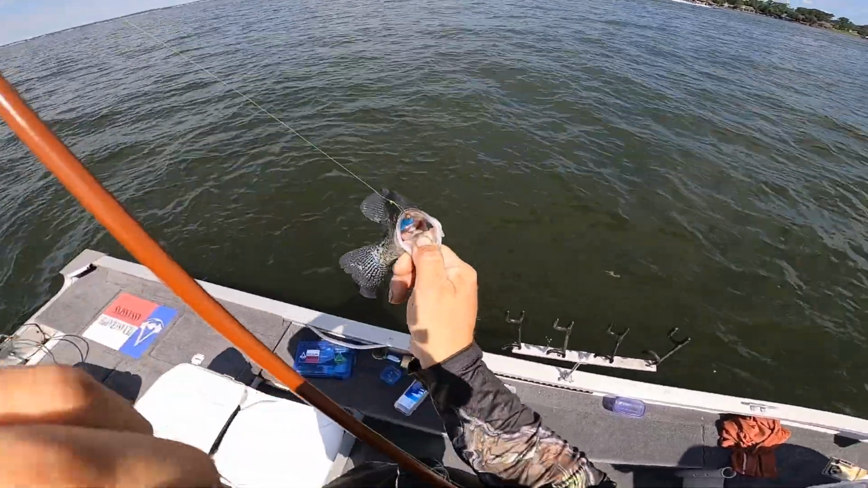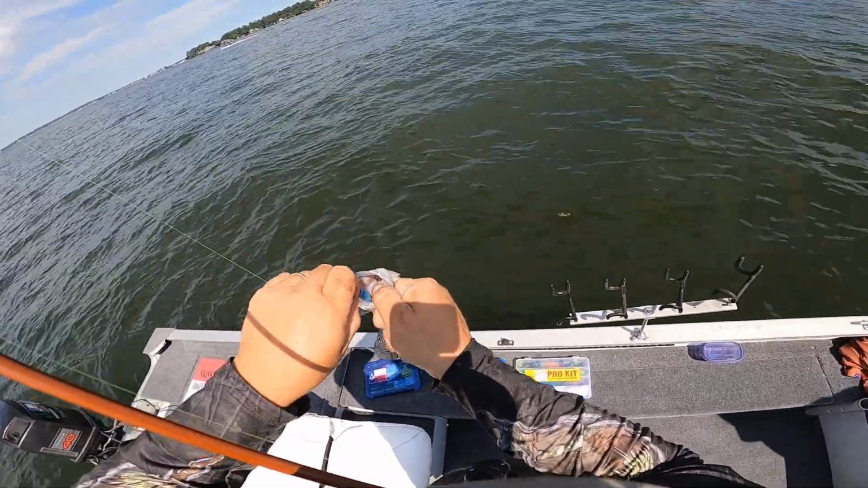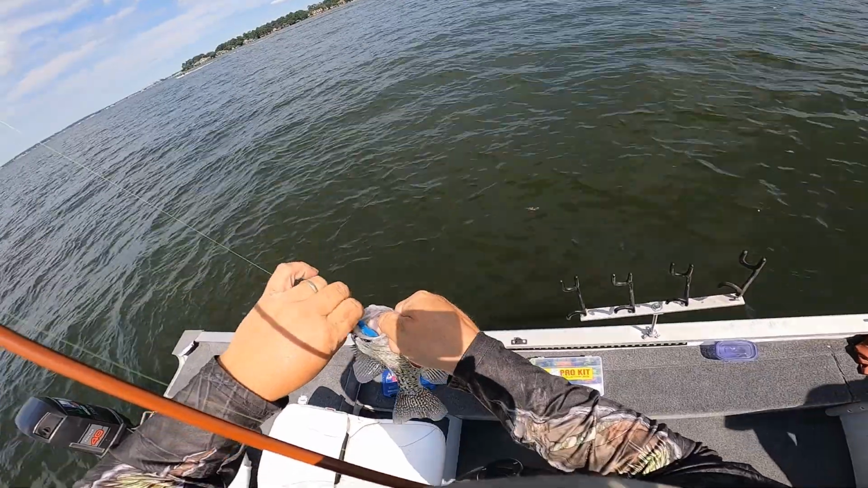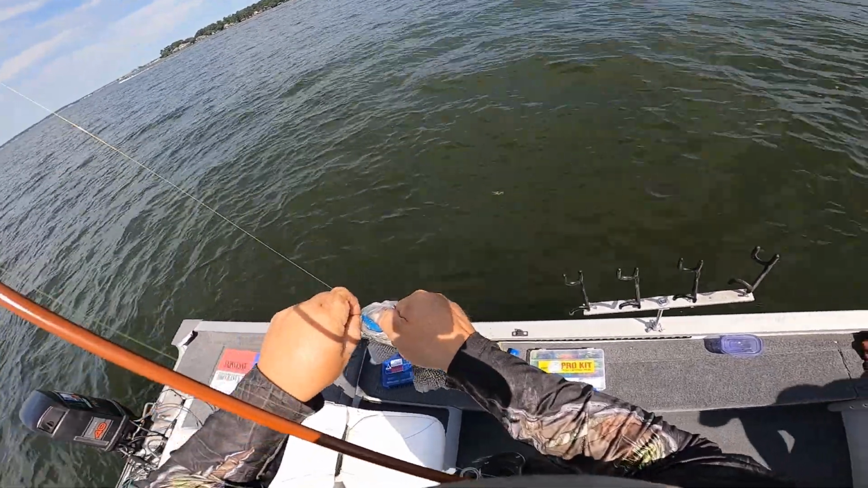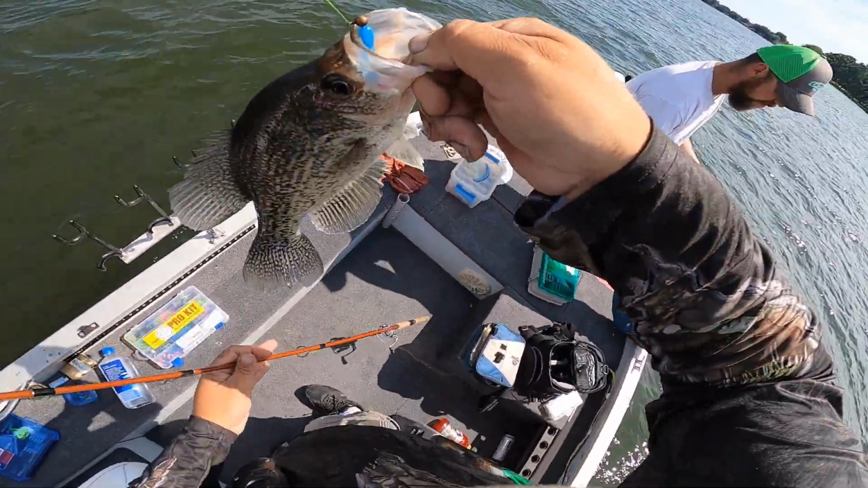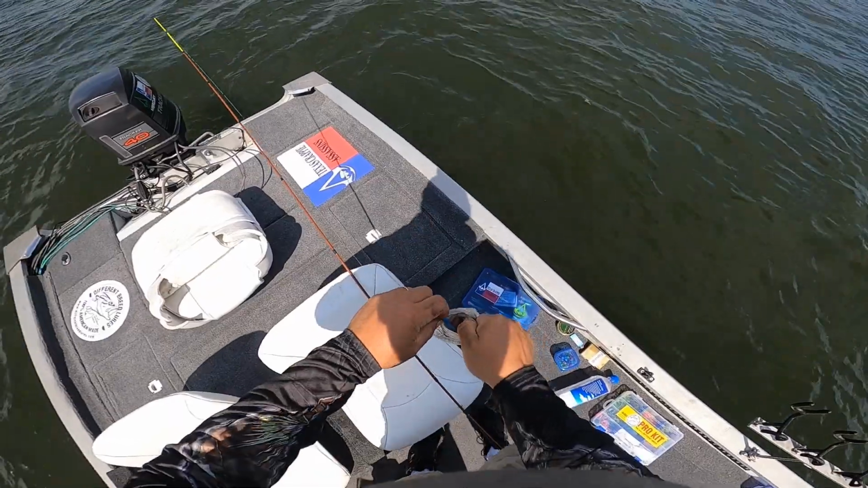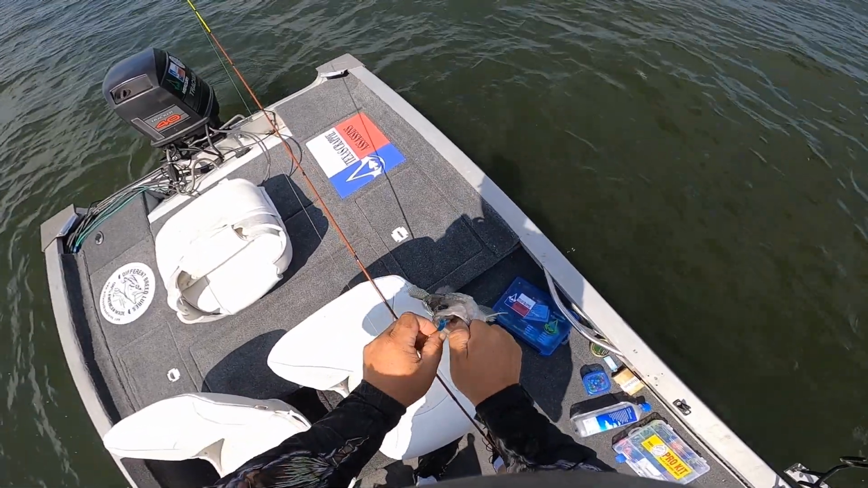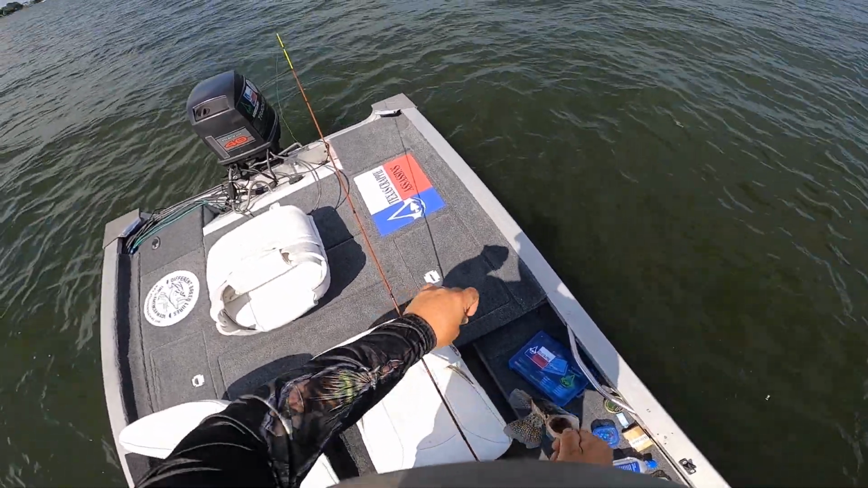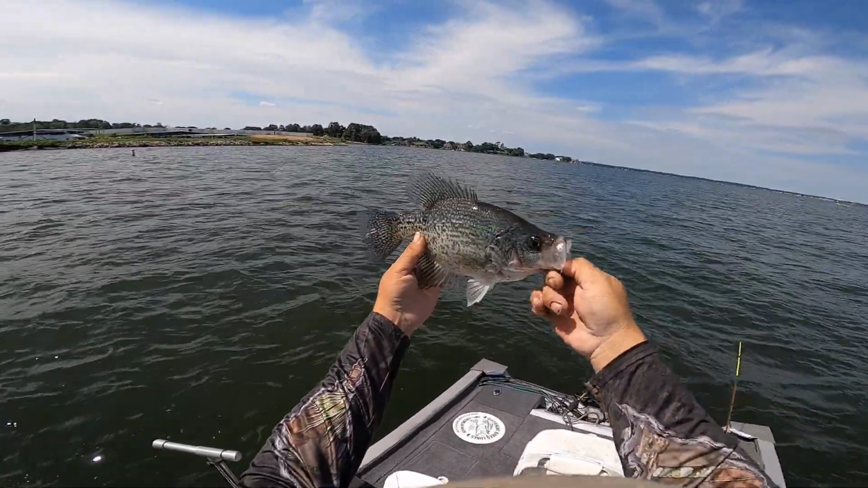Different breed lures. Little copperhead with a blue wet rocket. Boy, he done put it in there. I'm not sure where my pliers even went to. I got him. Nice fish, thick.